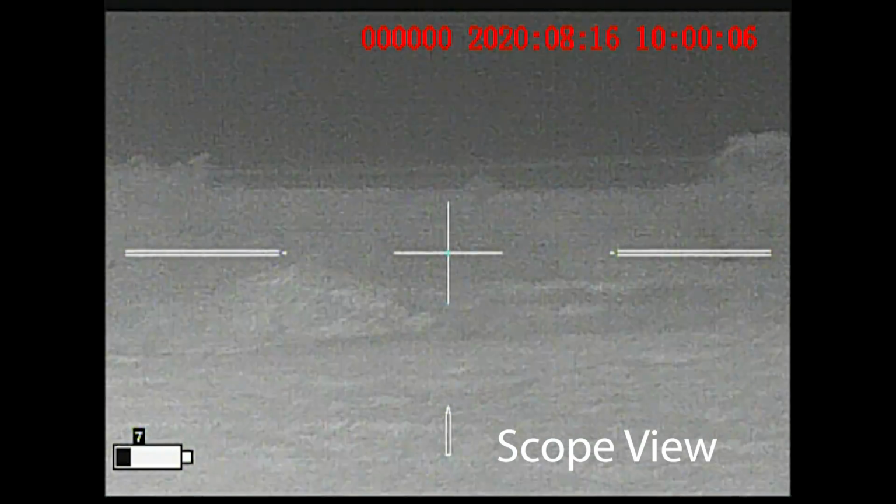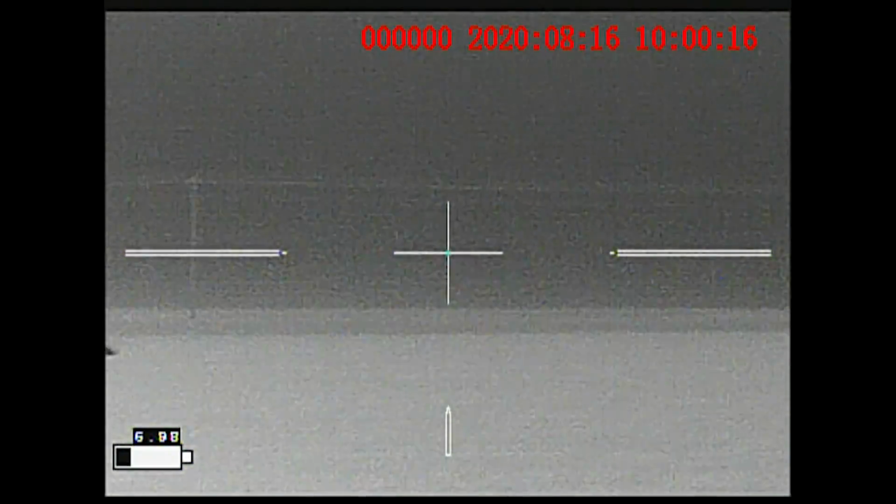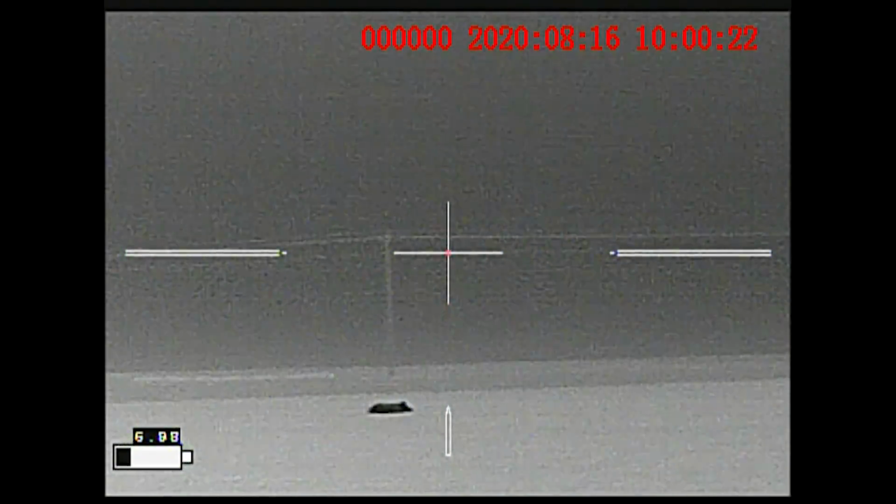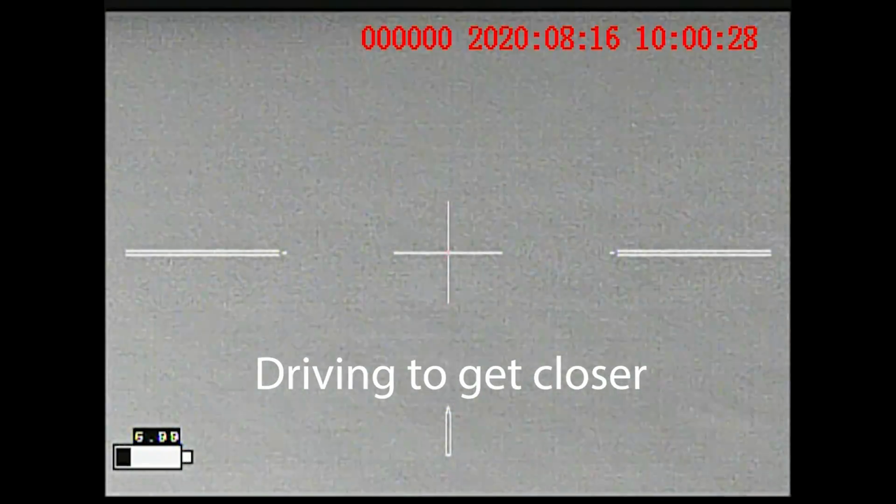I see a deer. What, at 2 o'clock? Okay. I think I see him. Is he by that tree? He's right of it. Okay.